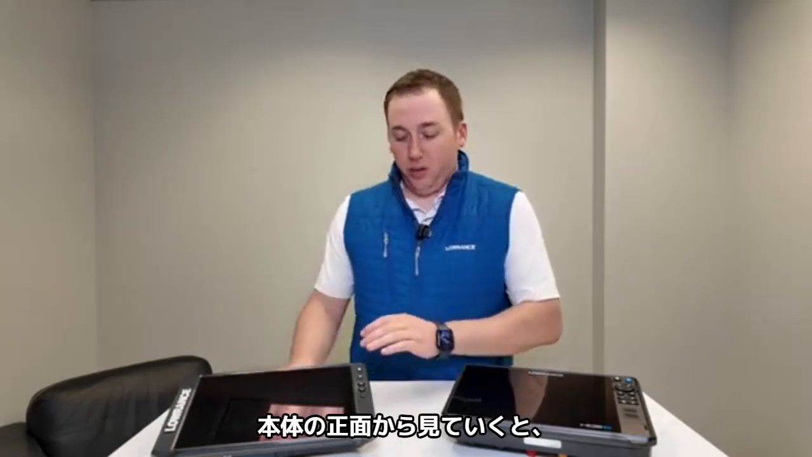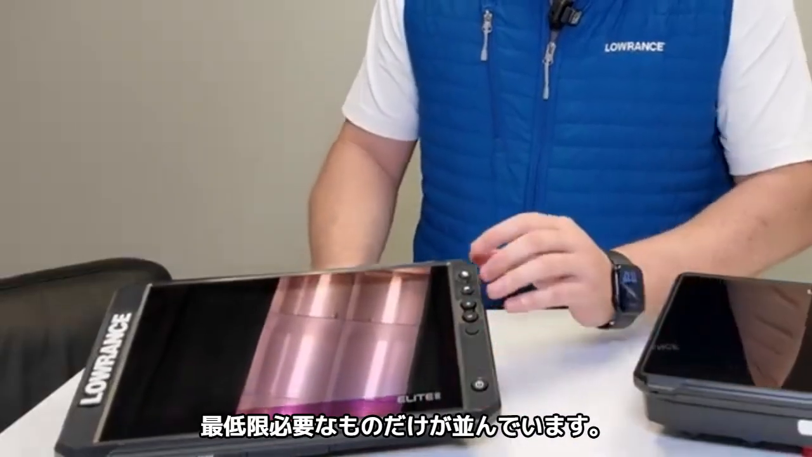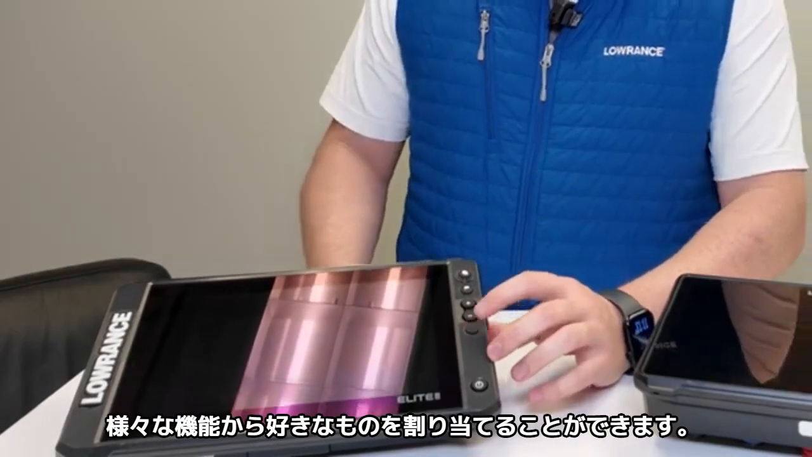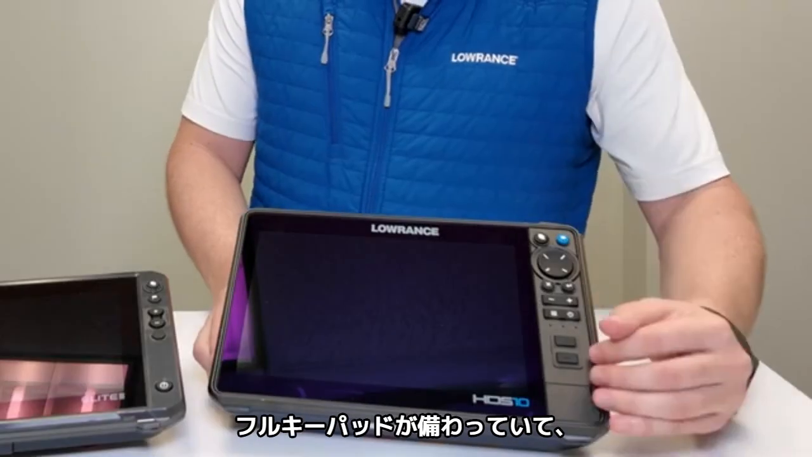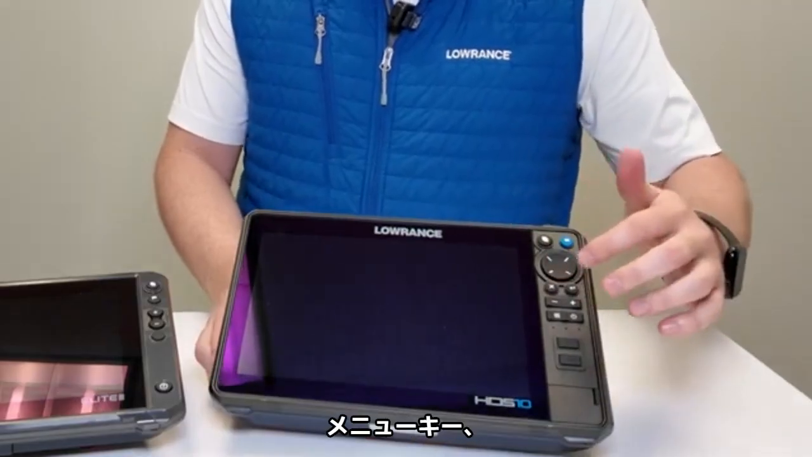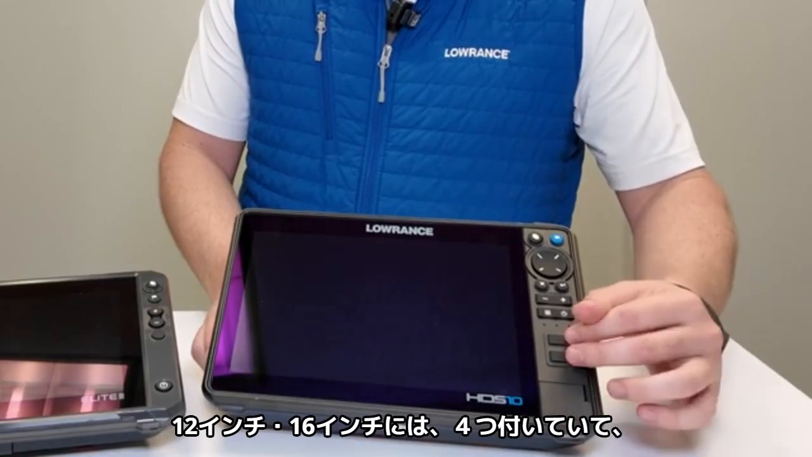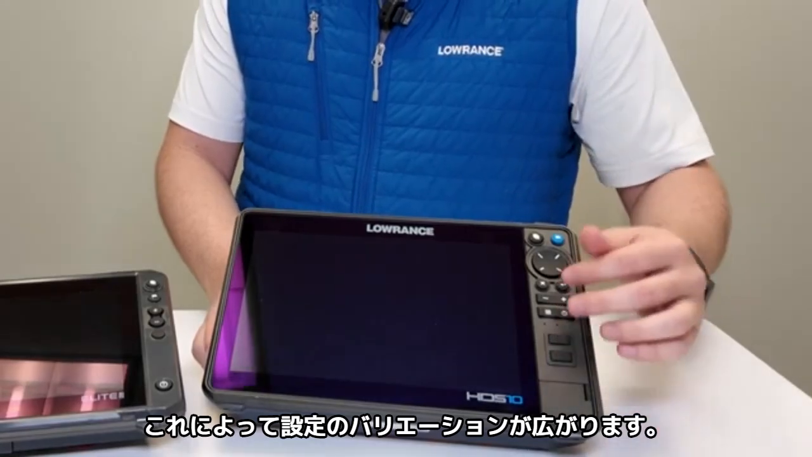So you'll notice on the front here, on an Elite FS, you have this simplified keypad, right? It's basically all the keys you need. It's a power key, your pages key, your waypoint key, your zoom keys, and you get one little programmable key here that you can make do a whole bunch of different functions. But if you look at an HDS, you actually have a full keypad, right? So you have other things like a full directional pad, menu key, an exit key, a couple of things like that. On a 10-inch, you're going to find 2 of those pre-programmable keys, but then on a 12 or 16, you'll find 4. So that just gives you a few more options of ways you can set that up.